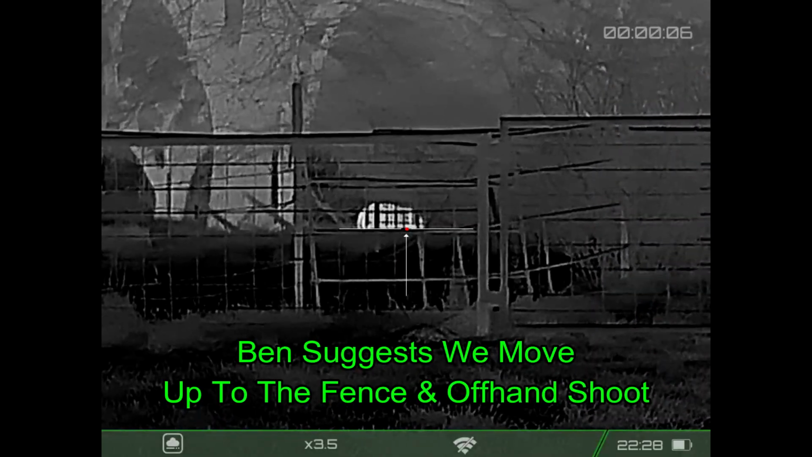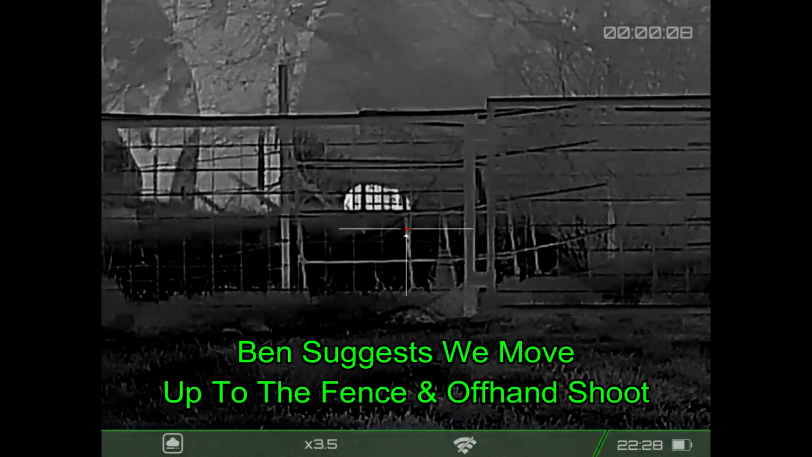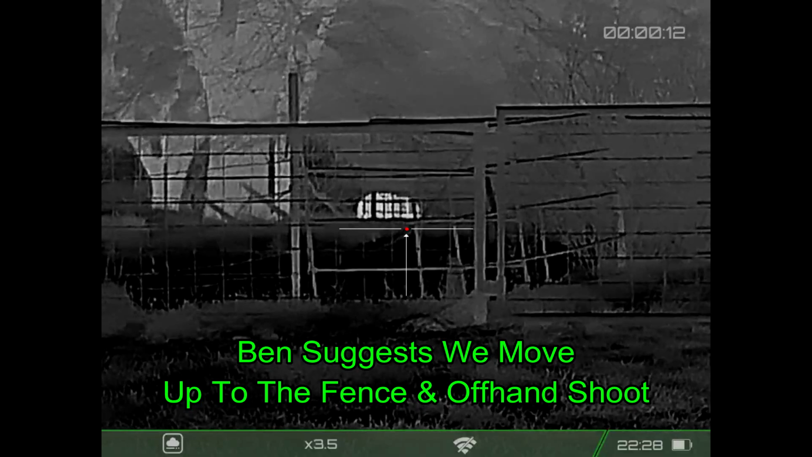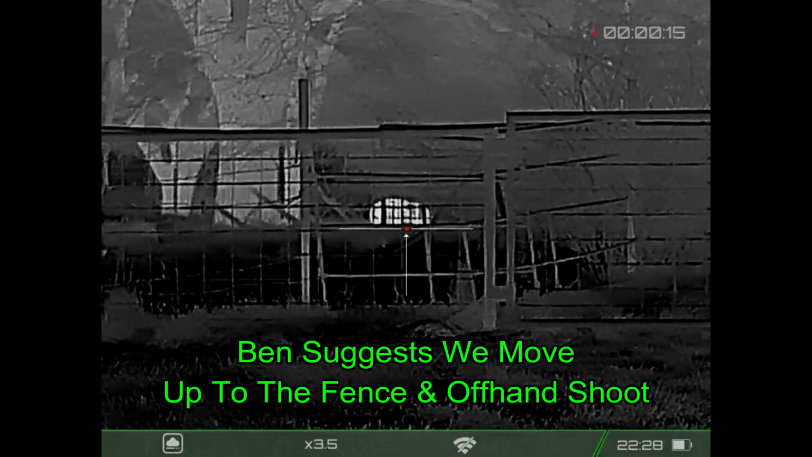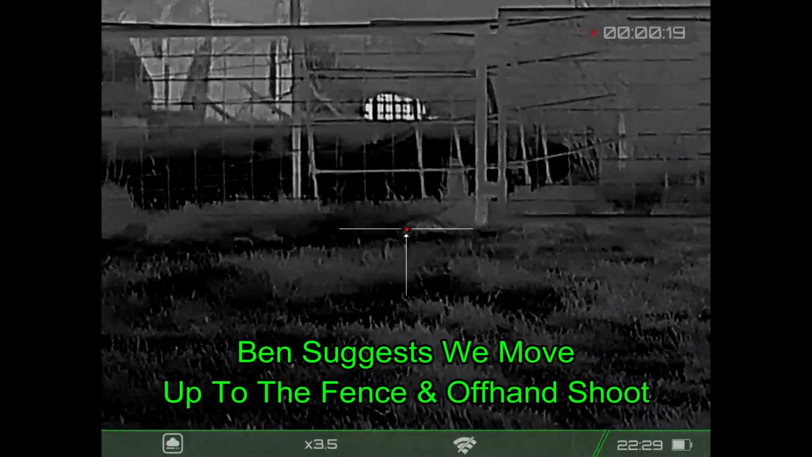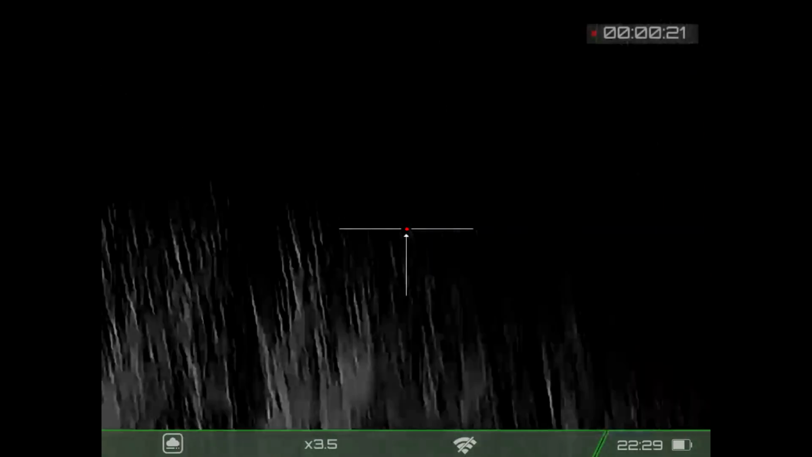And now it seems as we move up each time, our shot solution is getting worse and worse as we see just how much fencing is between the hog and ourselves. So Ben is suggesting that we move up to the fence and shoot over the fence. Except we're making some noise here and we're awfully close to the hog at this point.